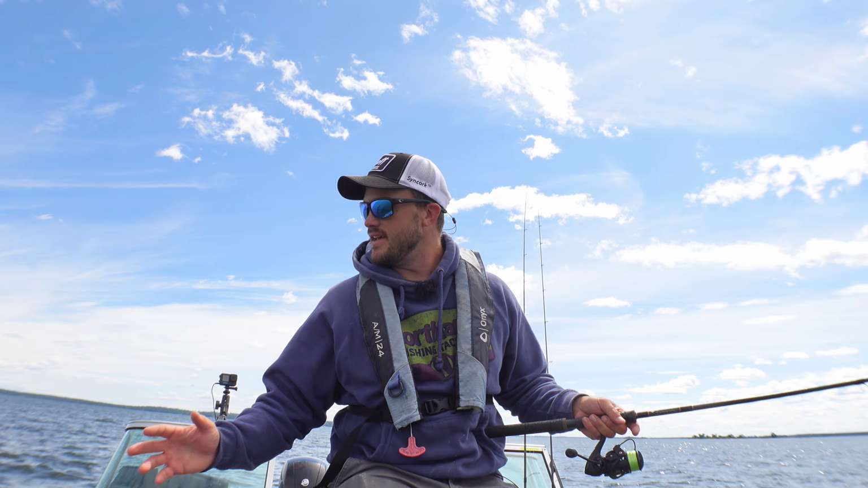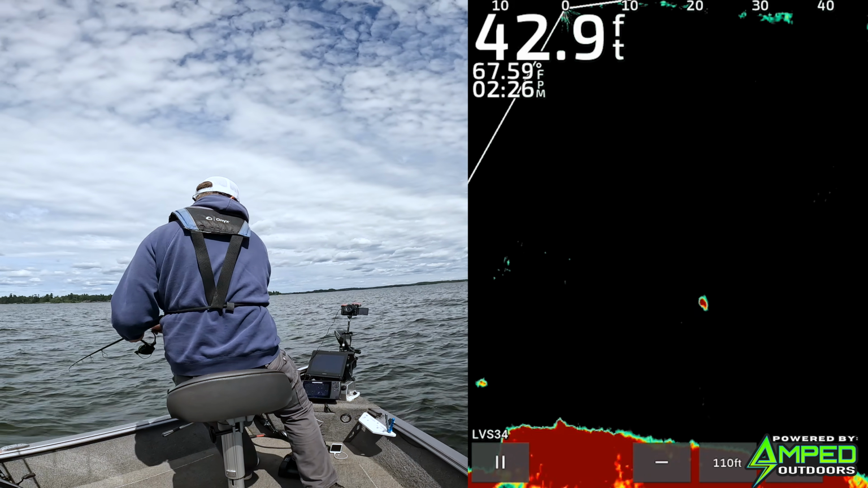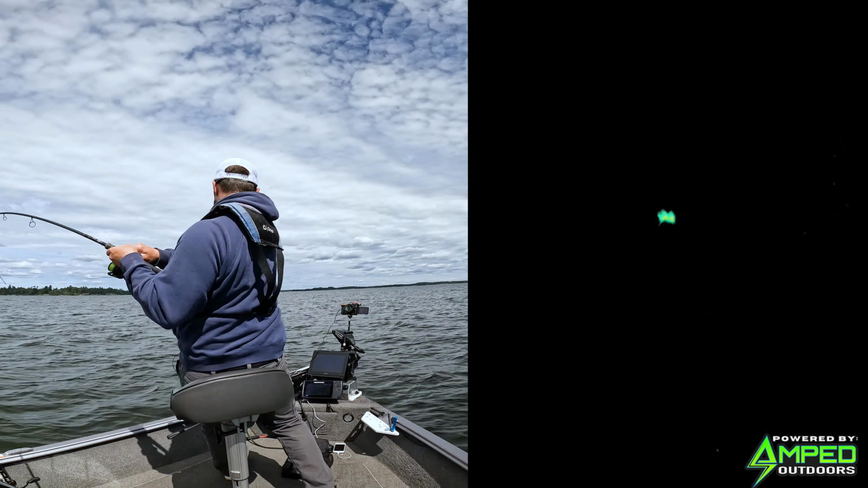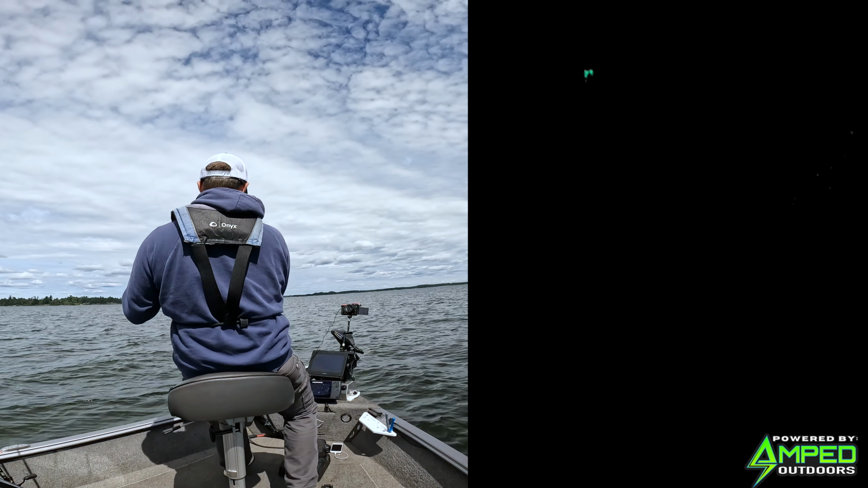So yeah, you can see that even over this structure, this is in 42 feet of water. That guy was probably 20 feet down. And so even around this deep structure, they'll still relate to it. They'll still be around. Just another way to pattern some of these suspended walleyes.